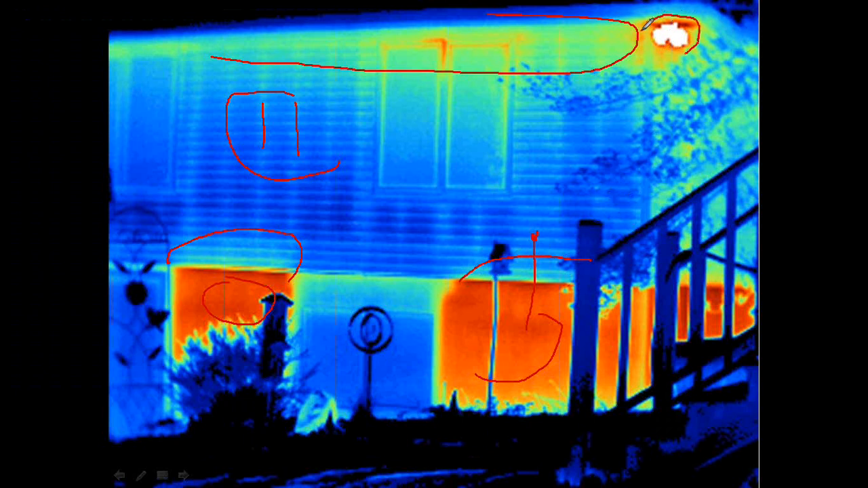Of course, the saturated area up in the upper right-hand corner is a halogen outdoor light. It's supposed to be hot. If we were displaying that as red, much of the other detail would disappear in our image. That's part of the level and span that's also taught in a level 1 class, to understand how to present an image as effectively as possible.